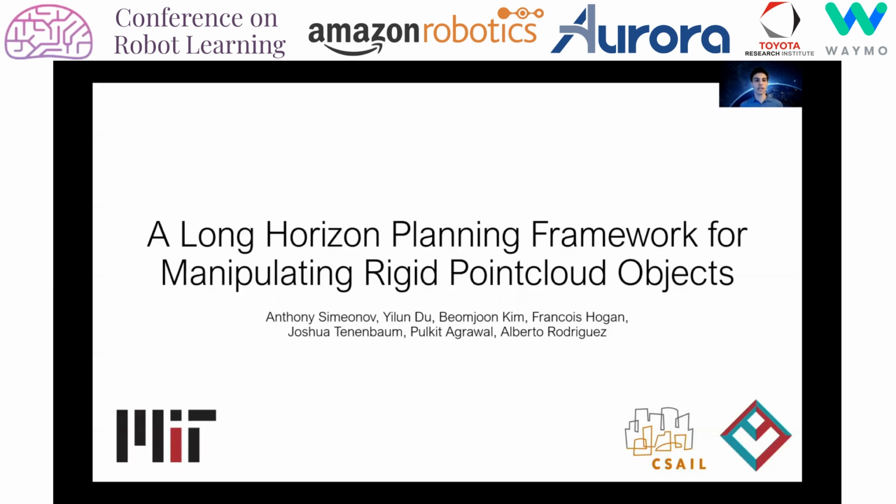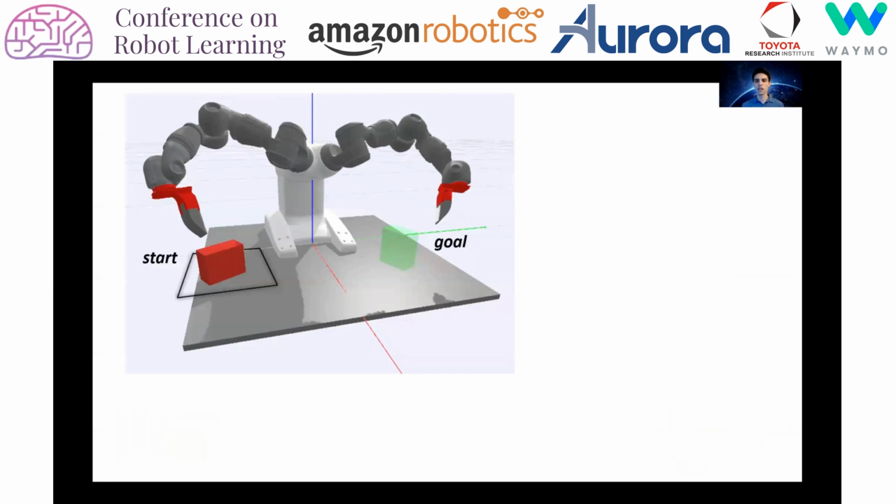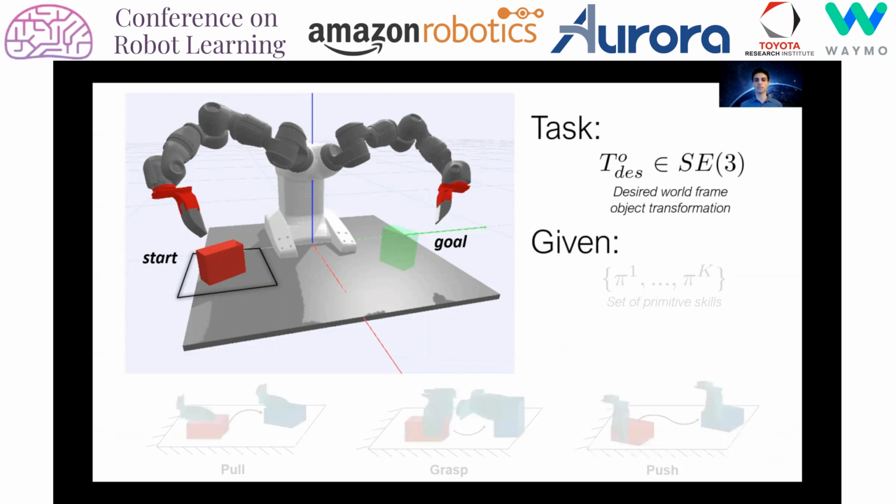My name's Anthony, and I'm presenting our work on a long horizon planning framework for manipulating rigid point cloud objects. So let's consider this task where a bimanual robot must move an object between two stable configurations on the table.